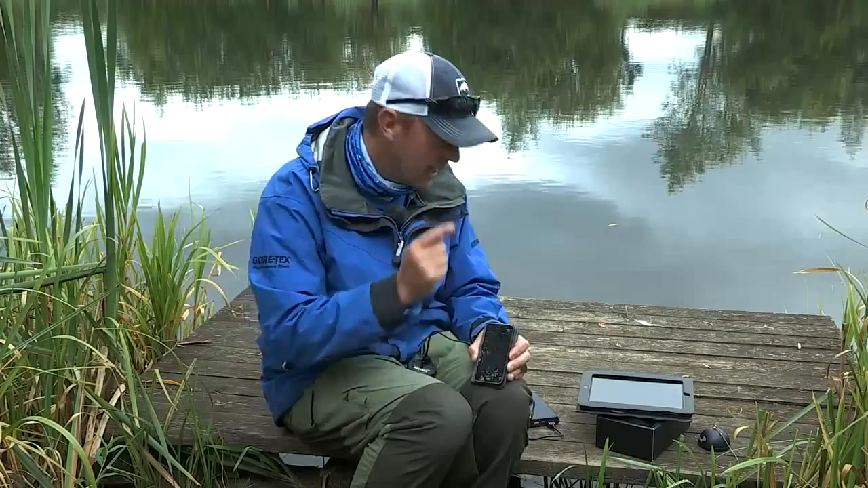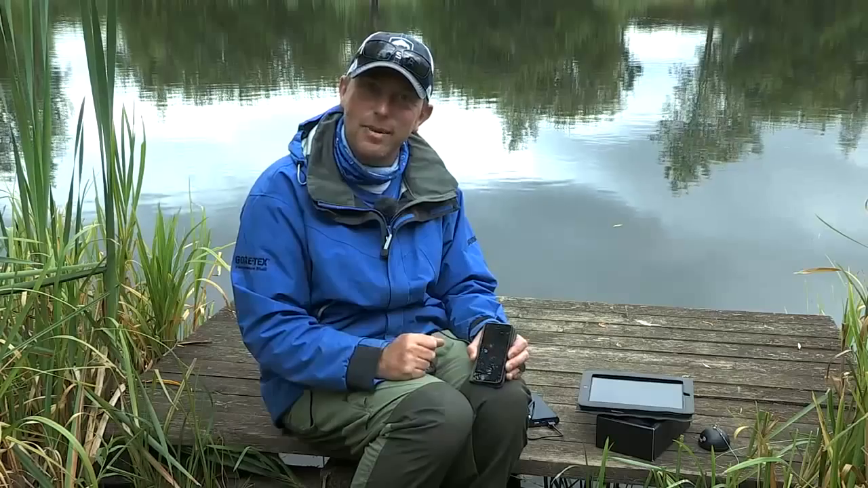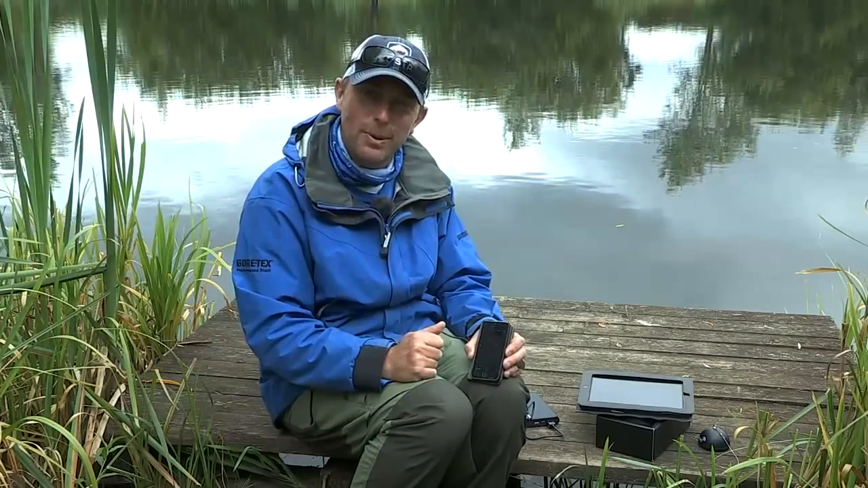Now, all I need to do is reattach this, make sure everything's sealed up, and then chuck it in the water and start relaying some information, and we can have a look at what secrets this pool's got.